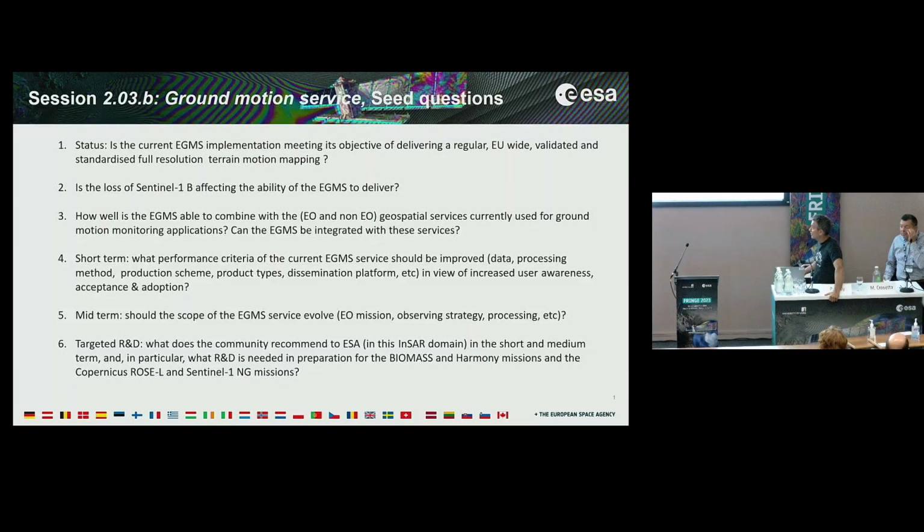The second question is, is the loss of Sentinel-1B affecting the ability of the ground motion service? The third question is, how well does the EGMS service combine with the other terrain motion services used by the community? For example, beyond the annual measurement, you have to customize measurements for the last few months, and you want to combine the EGMS product with other products that are accessible to the user.